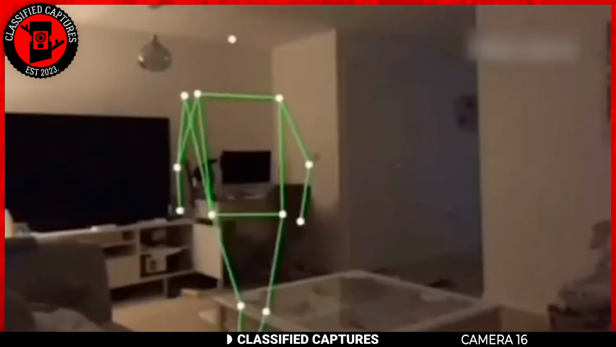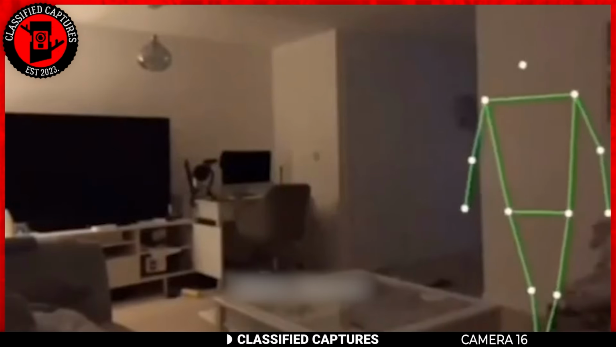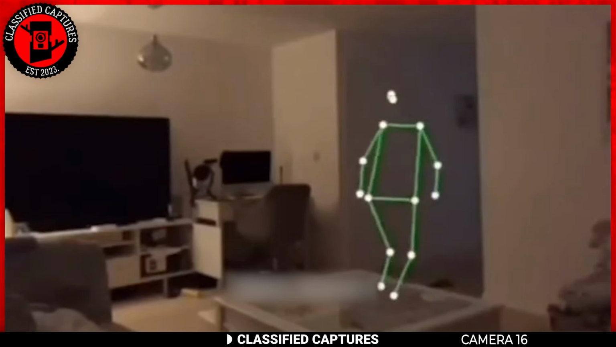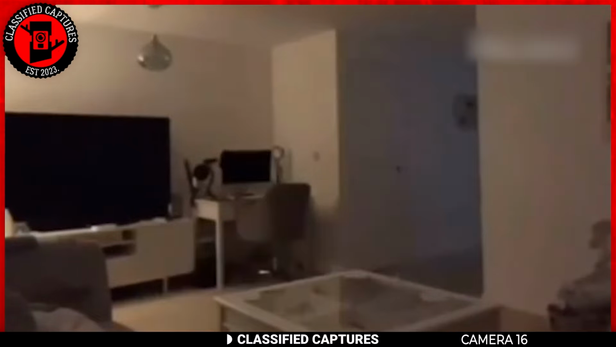A man decided to set up an SLS, structured light sensor camera, in his home after experiencing a series of strange activities in his home. Take a look at what he caught on camera.